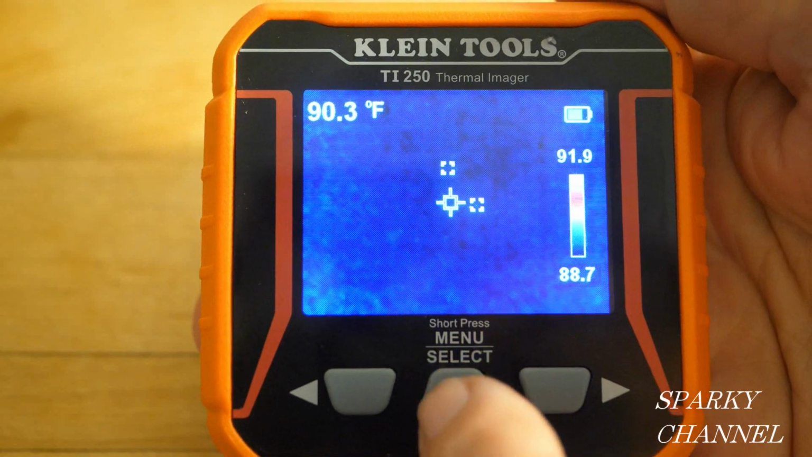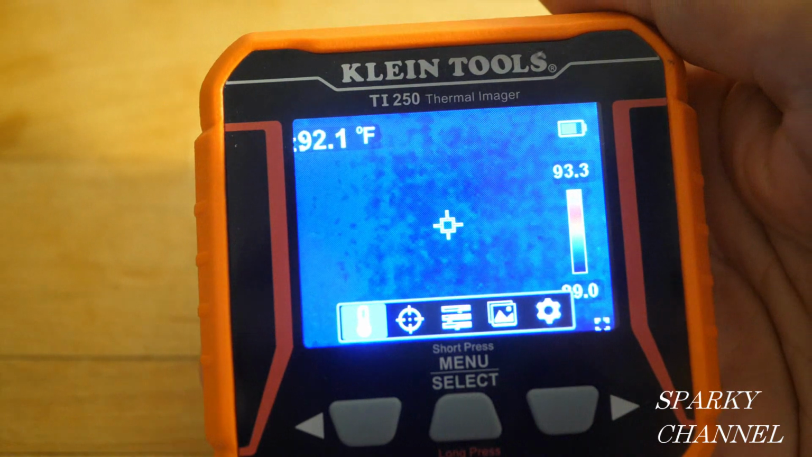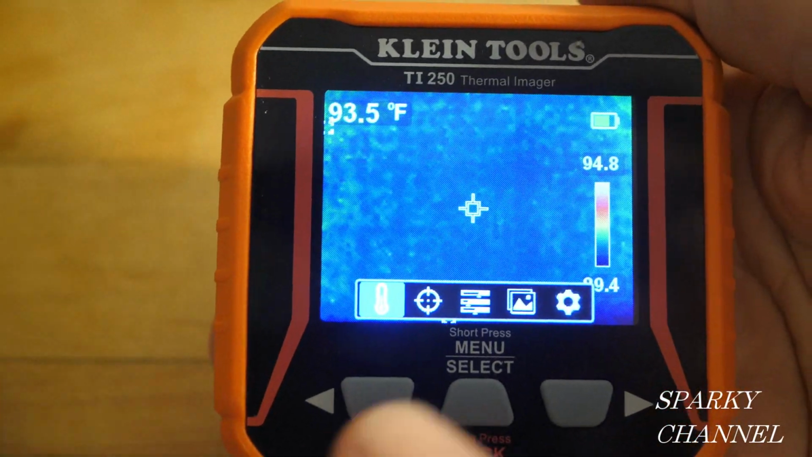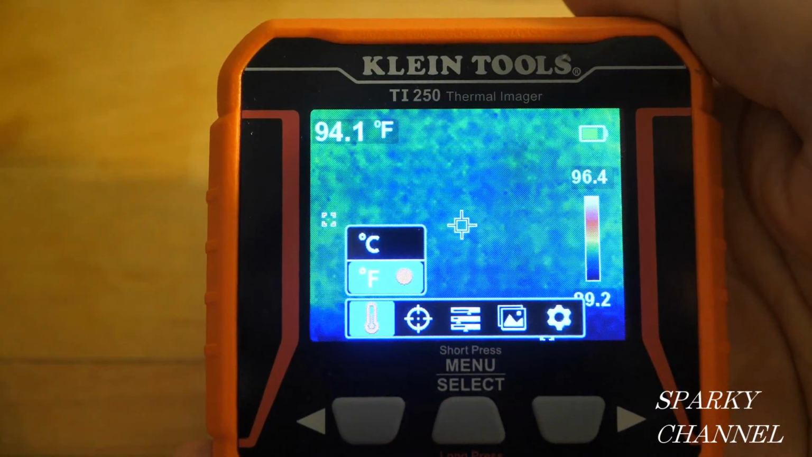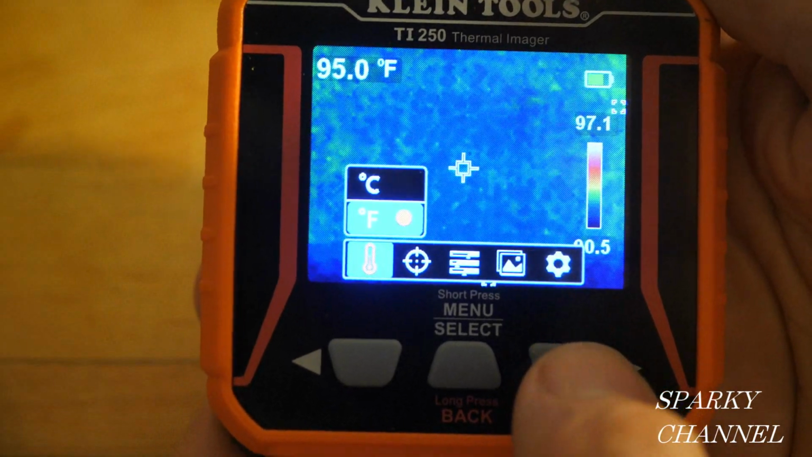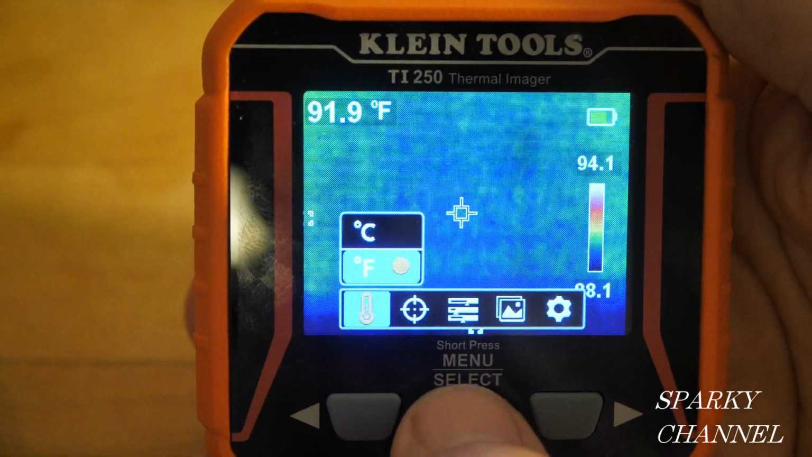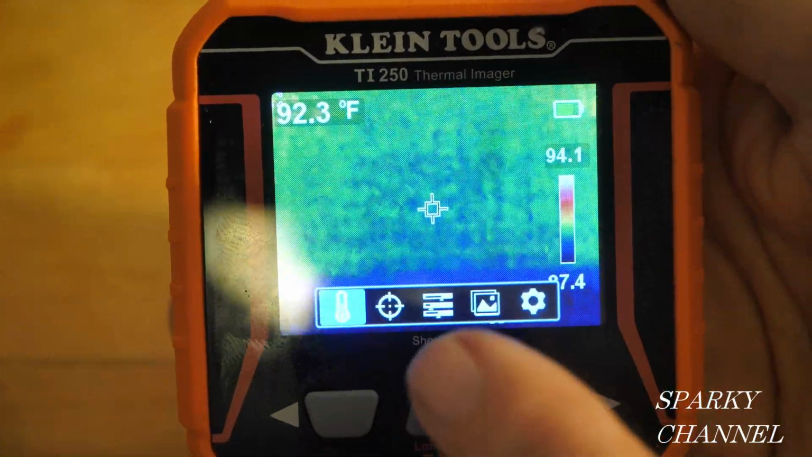I'm going to short press this button right here. It says menu select. Short press it. And these are all different functions here. This one right here, for instance, I'll just go ahead and show you this one right now. Okay, that's Celsius and Fahrenheit. And you would press this button right here to go back and forth. I'm going to select Fahrenheit. Okay, it takes like a medium long press to get it out of that function.